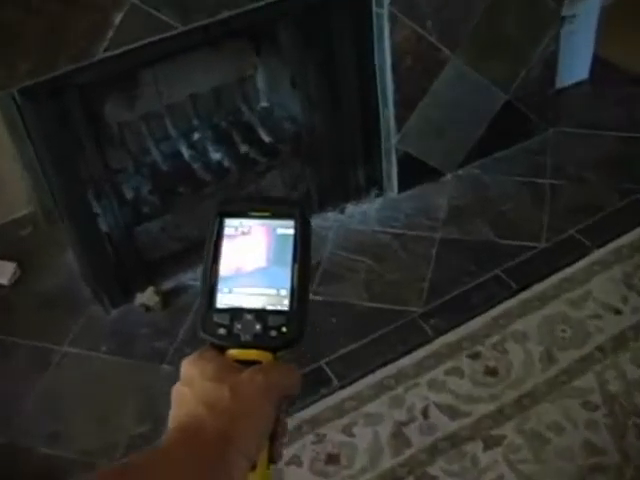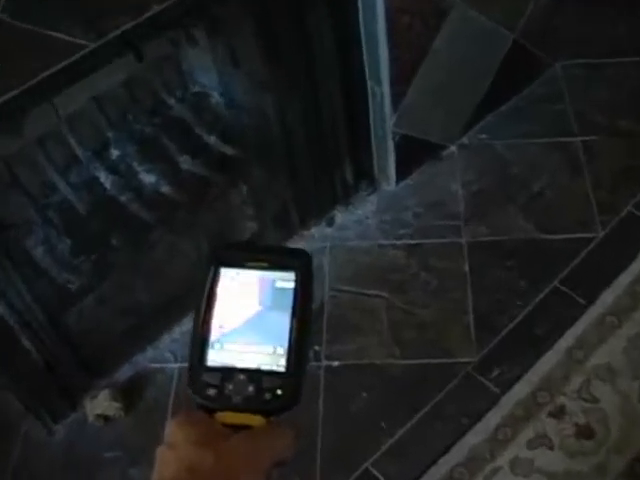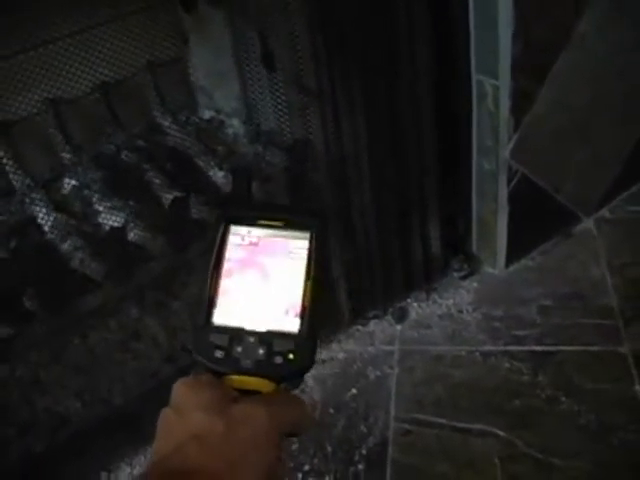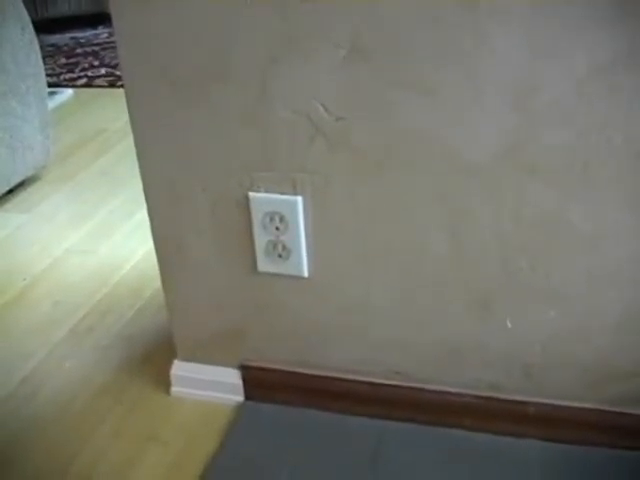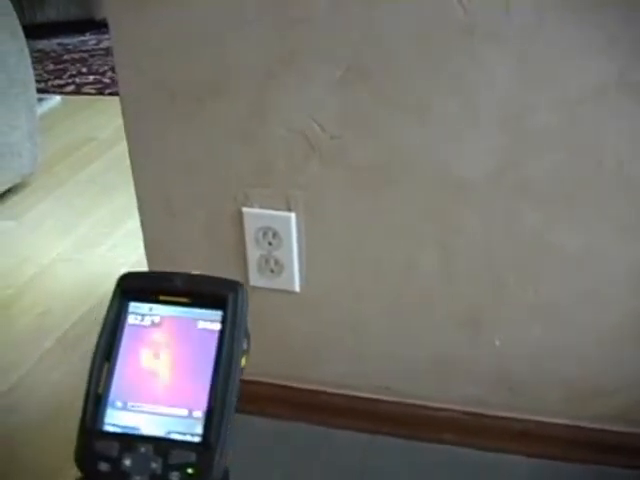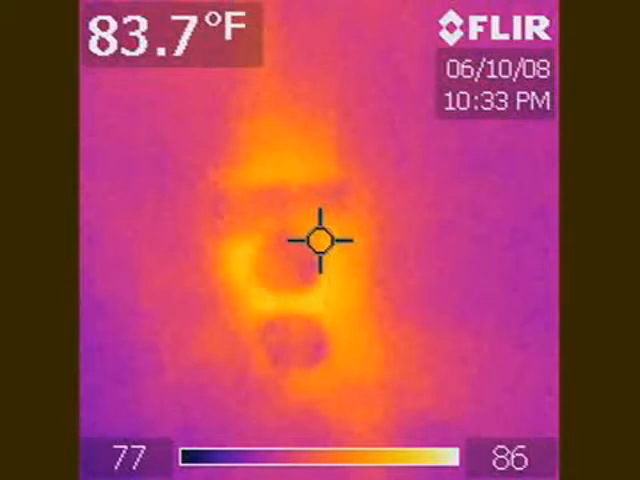It's about 86 degrees in that area, and that's where there's a lot of airflow coming right through that screened-in front screen of the fireplace. So it's always important to close that damper door at the fireplace when you're doing one of these types of inspections. Here's another receptacle, a wall receptacle on the exterior wall, and the signature of an excessive amount of heat coming out of that receptacle.